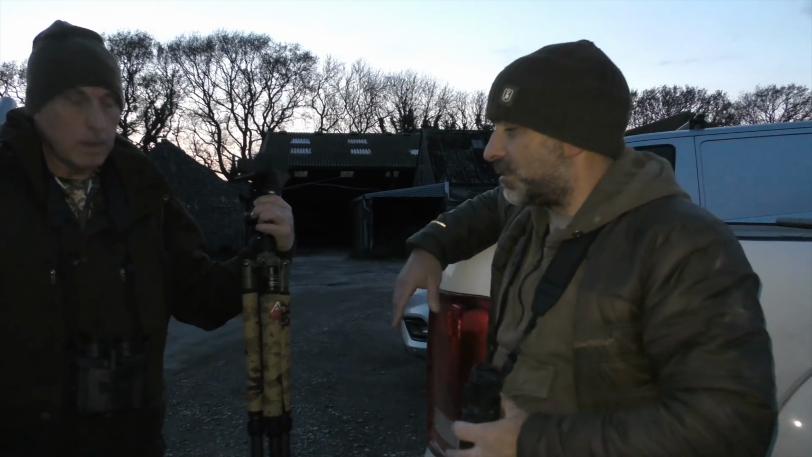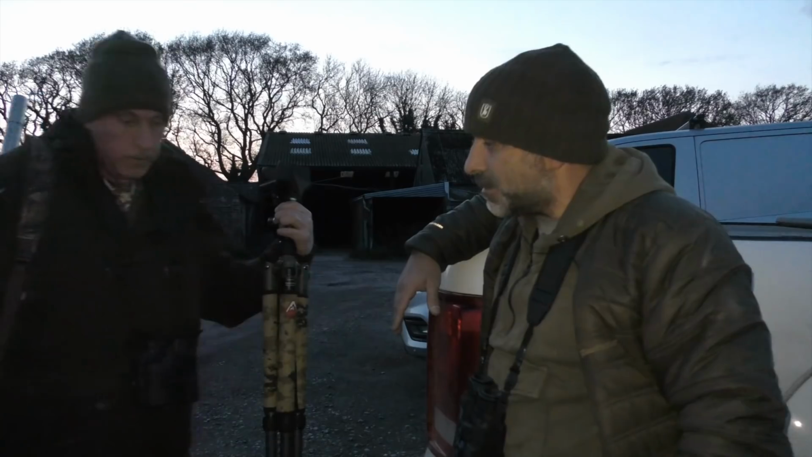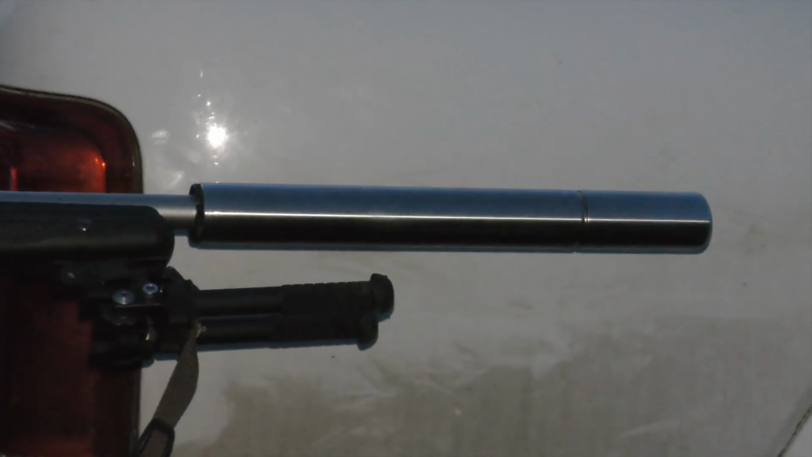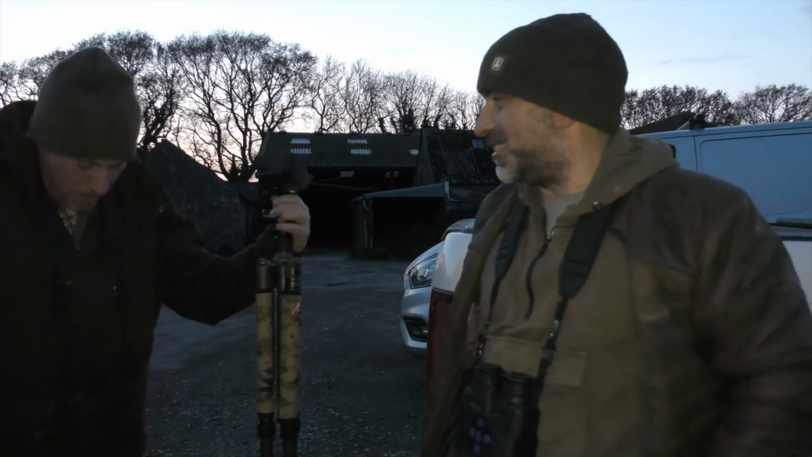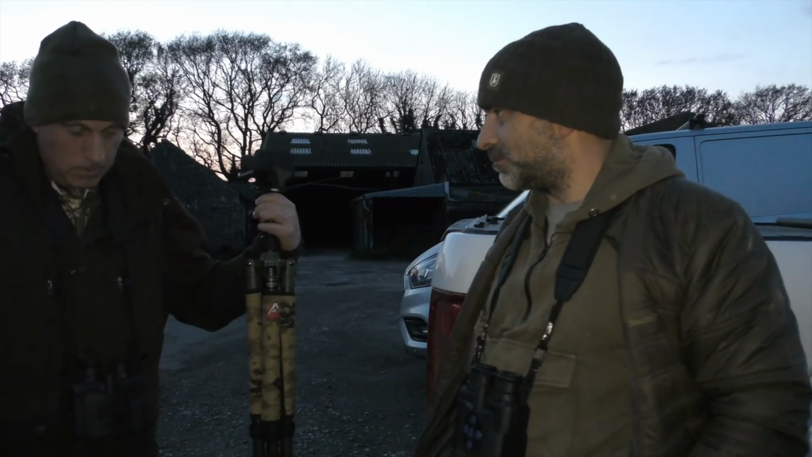And what rifle have you got? Your 22-250? I've got the 22-250 Tikka T3X. It's got a Wraith HD on it, and a nice MAE mod, which I swear by. I've got them on the other rifles. And you're all kitted out in your Deerhunter gear, so I fell in love with these, to be honest with you, Mark. They do everything I wanted.